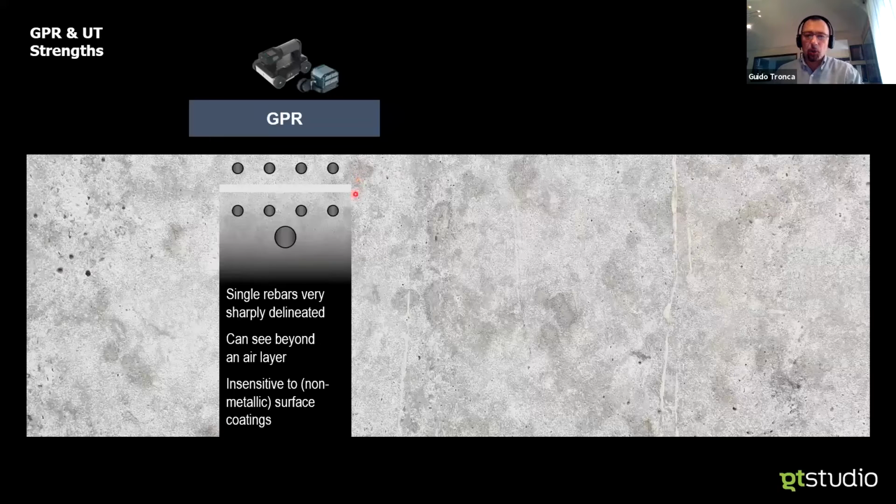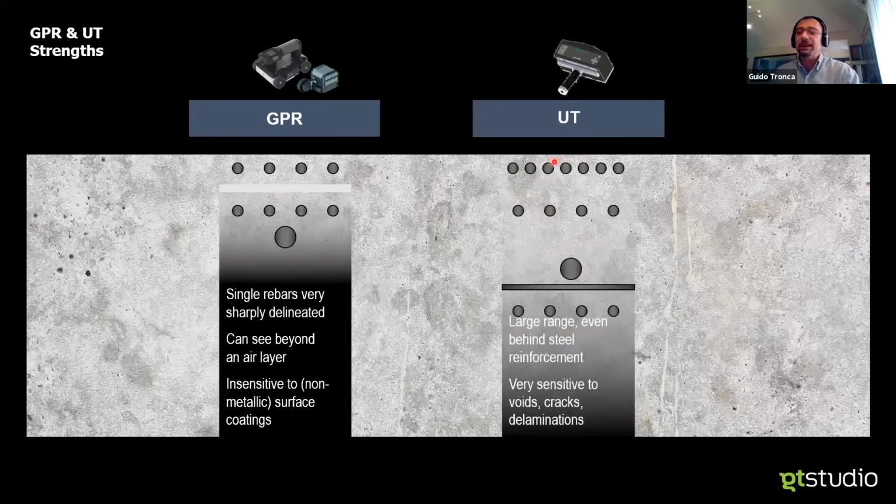So GPR will be a killer for locating metal objects, and will enjoy the pleasant benefit of not suffering from an air interface. The wheel was invented for a reason, and we all like to scan even at a given distance from the surface. While ultrasound will give us insight even beyond heavily reinforced structures, while presenting at the same time the highest sensitivity to voids, cracks and delaminations.